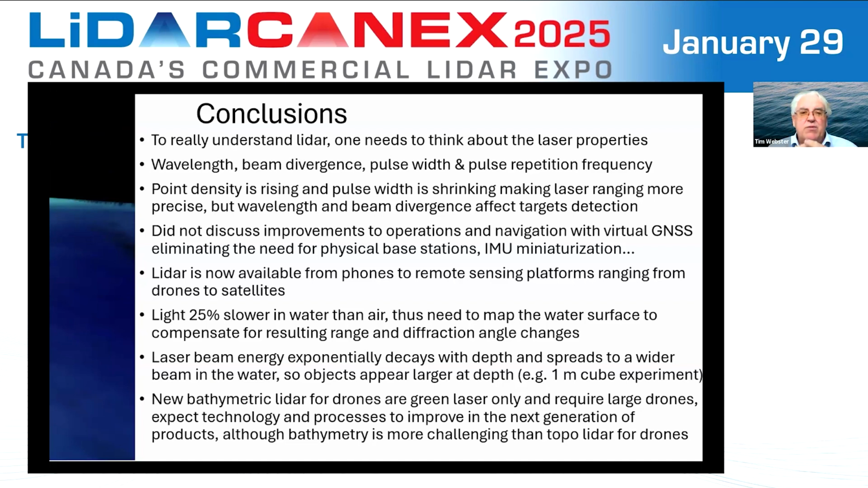Obviously, just like computers, we're getting higher point density. Pulse width is shrinking, so we're making the systems more precise. Wavelength and beam divergence still affect the target detection.